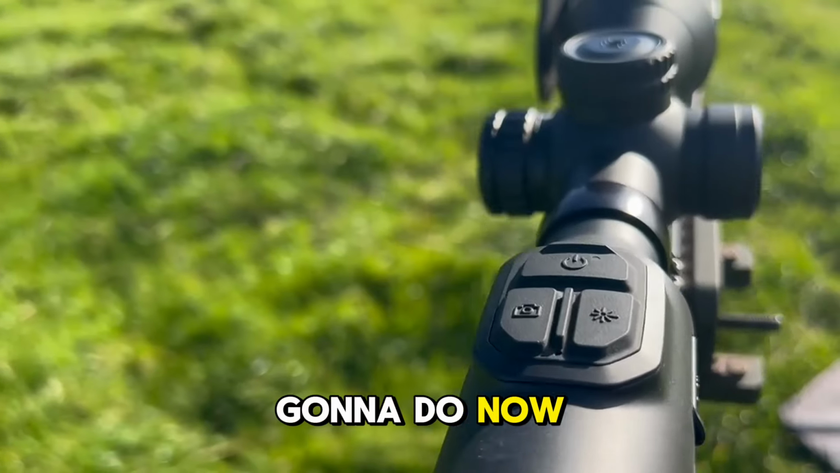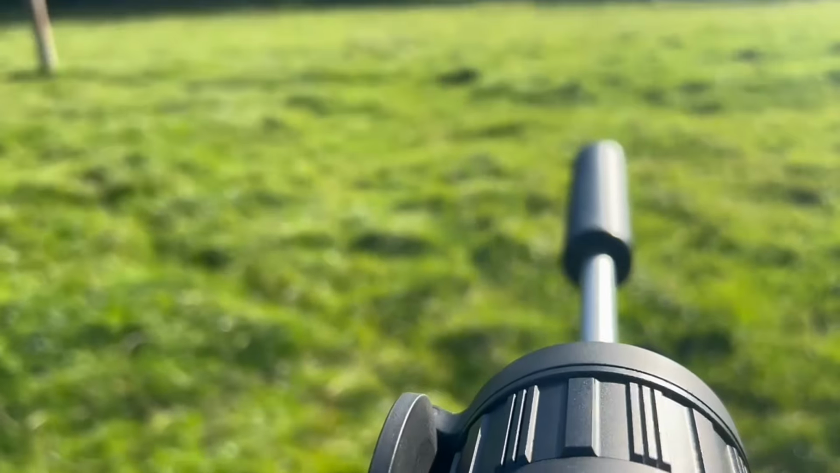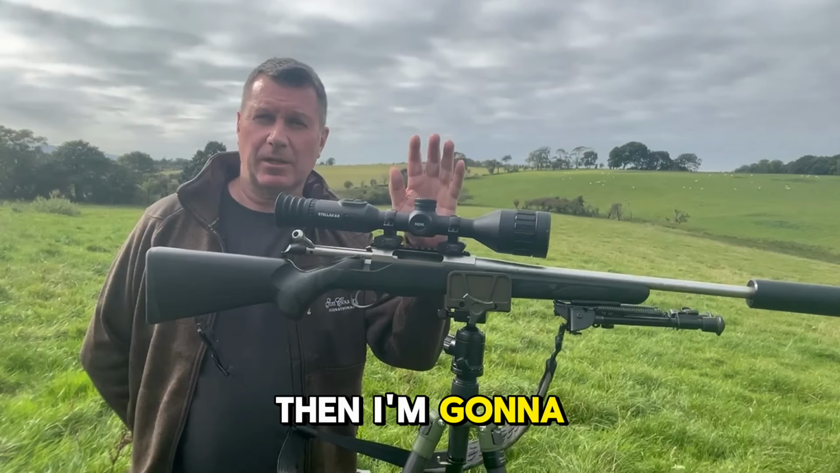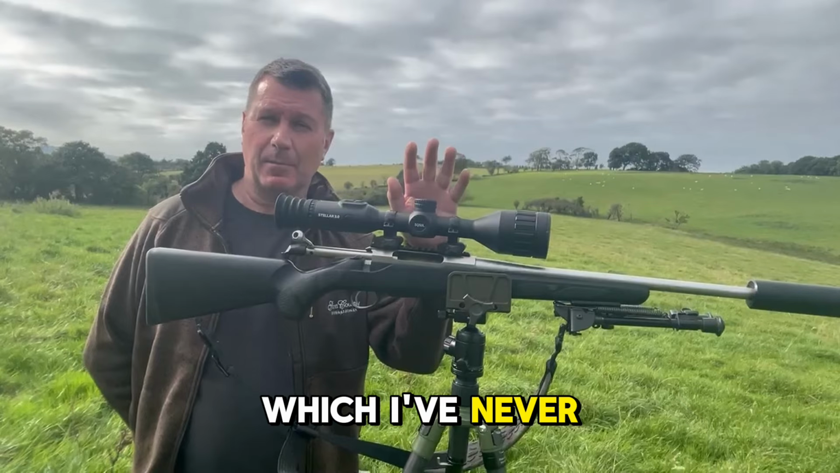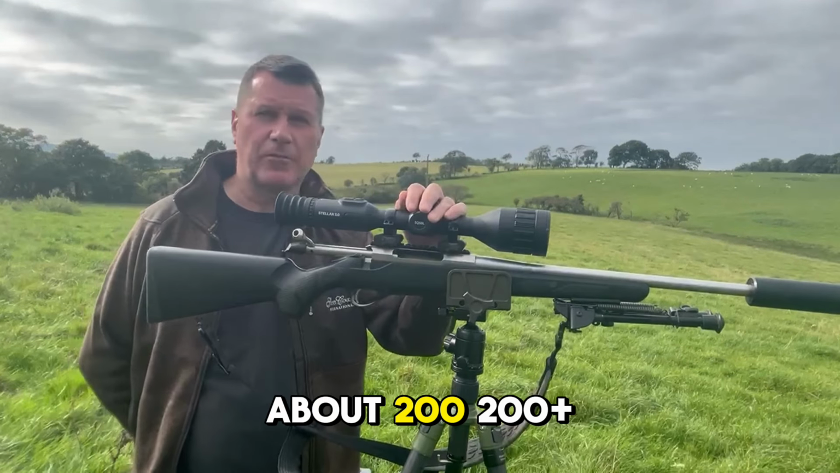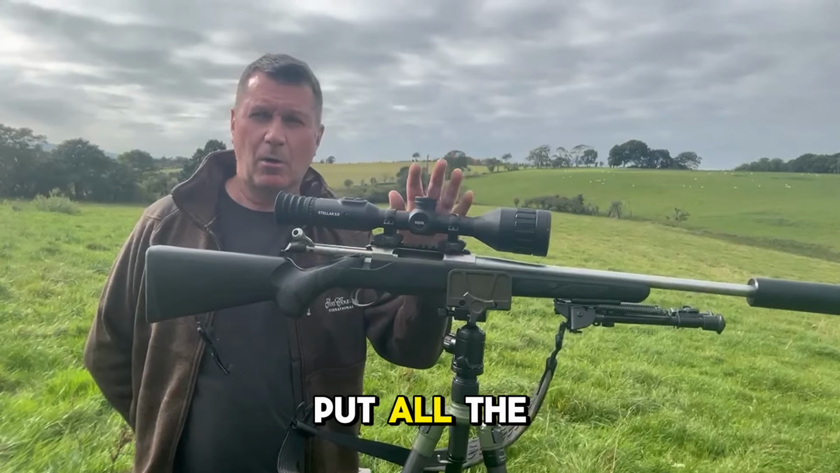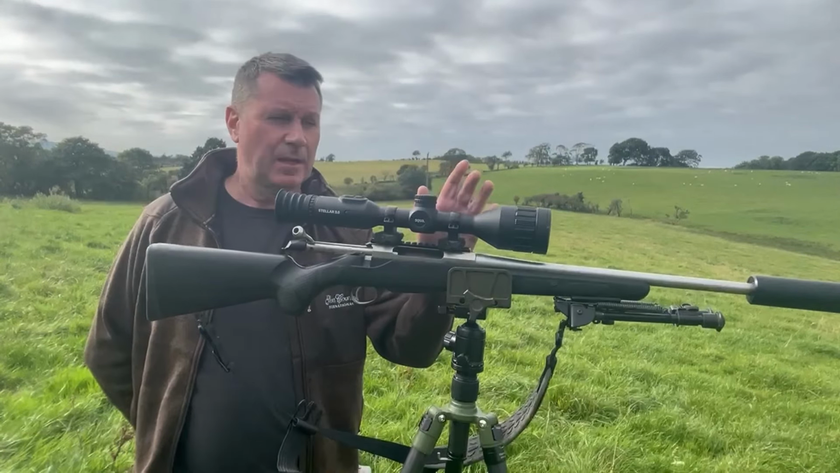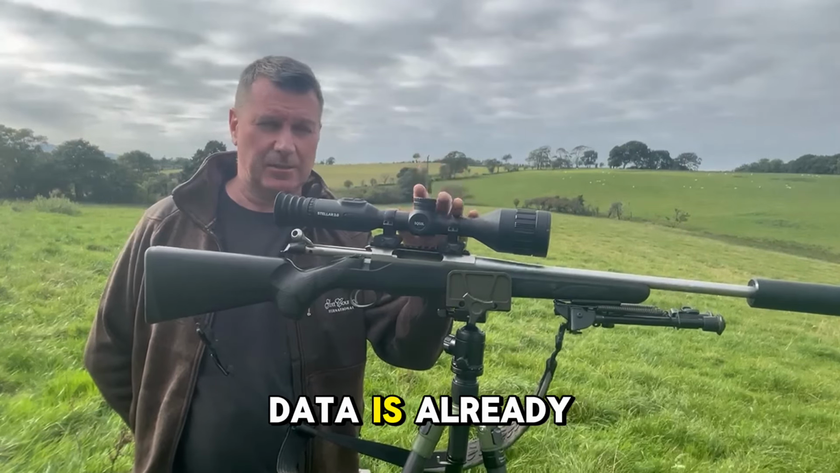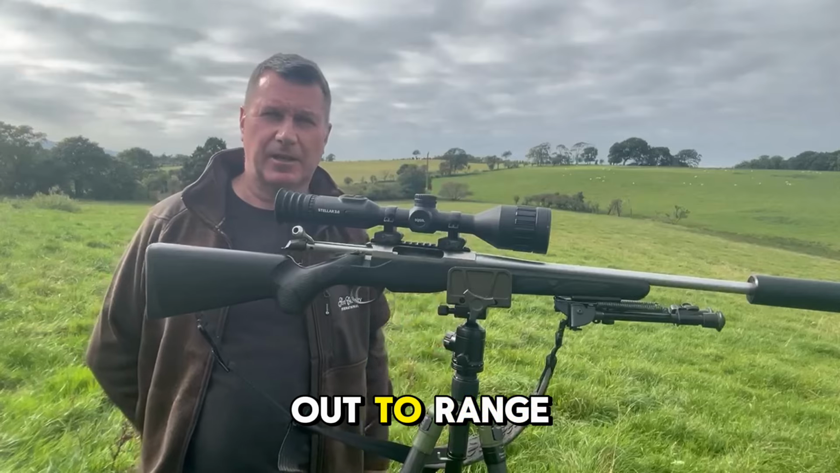But what I'm going to do now is I'm going to put this through its paces. I'm going to shoot out to 100 meters and get it on point. And then I'm going to do something which I've never done before, is use the ballistic calculator to shoot out further, probably out to about 200 plus. We'll see how we get on with that. Now, I've already put all the data of my bullet into the scope, so all the ballistic data is already held within it. So we'll see how that works out to range.